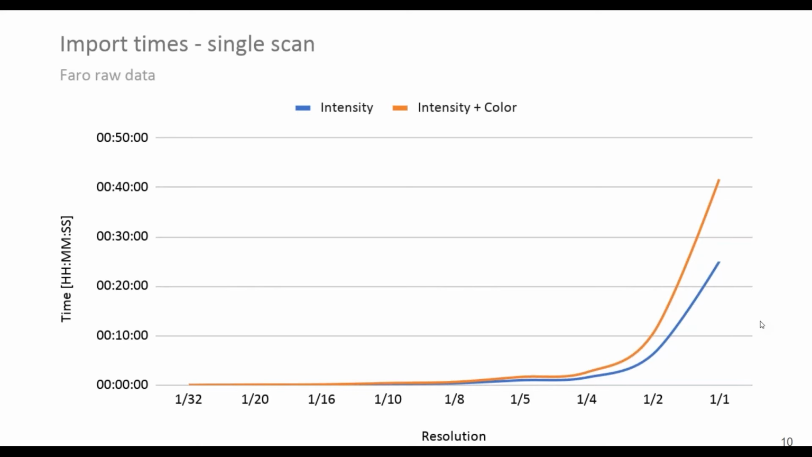But if you take a third-party application like Scantra or PointCab, then of course you need to import the scans first. And if you double the resolution, like going from 1/4 resolution to 1/2 resolution, the time you need to import the scans will be times 4. And as you can see, if you import intensity and color, it will take a lot more time than importing only intensity.